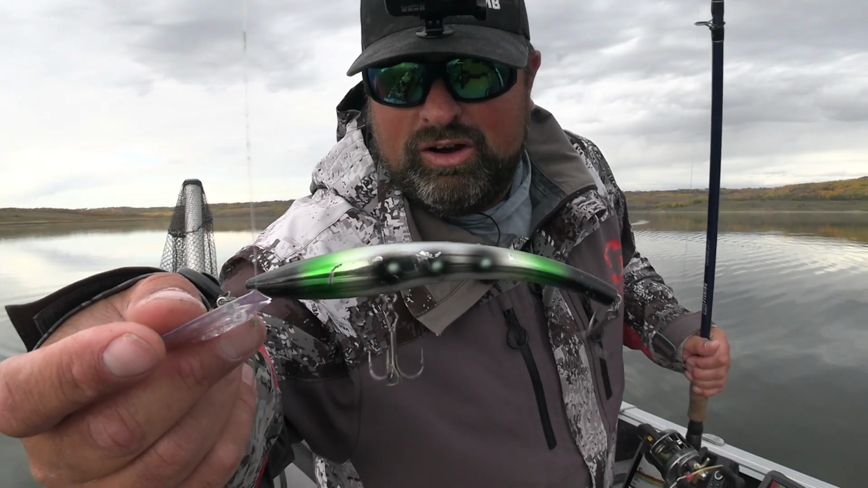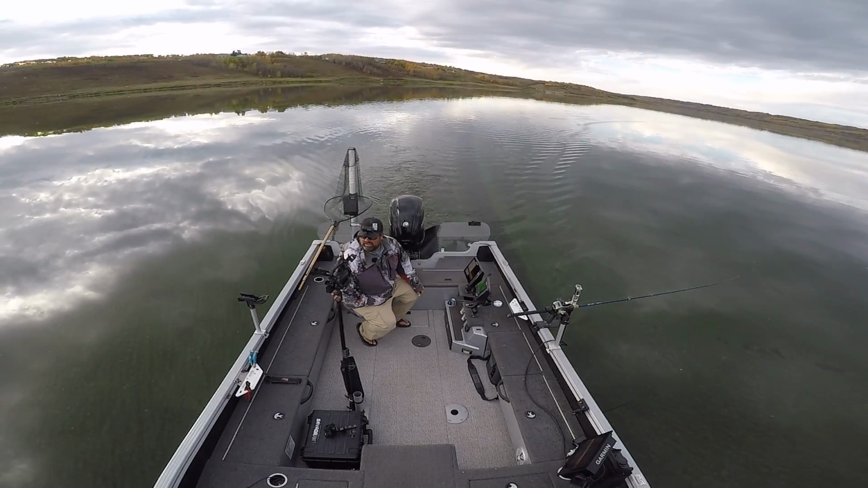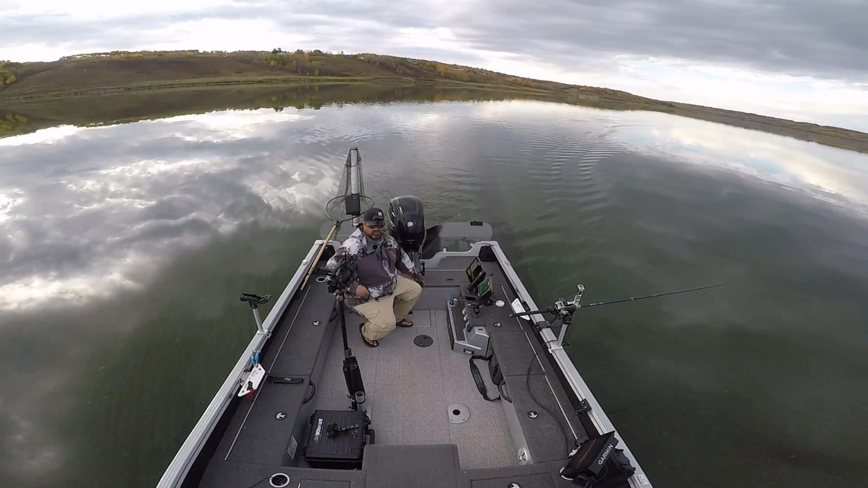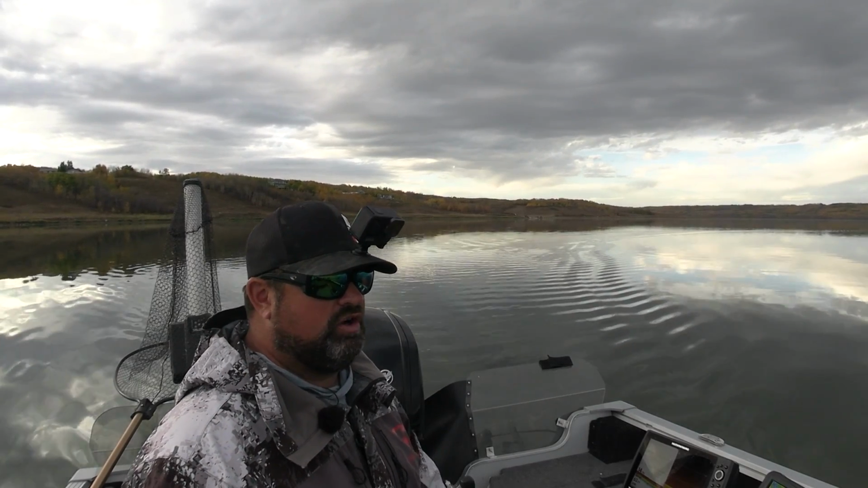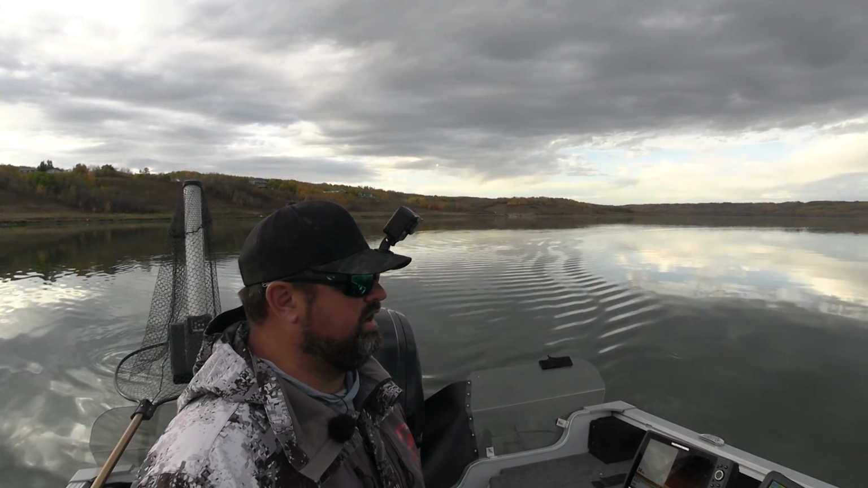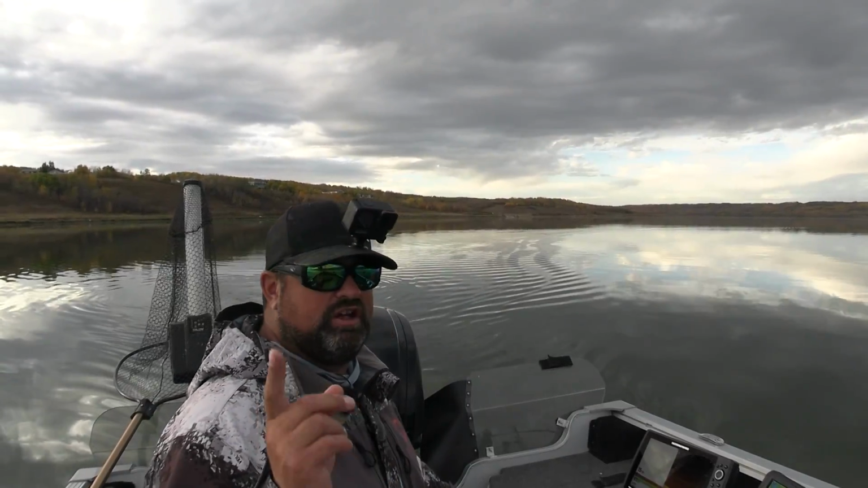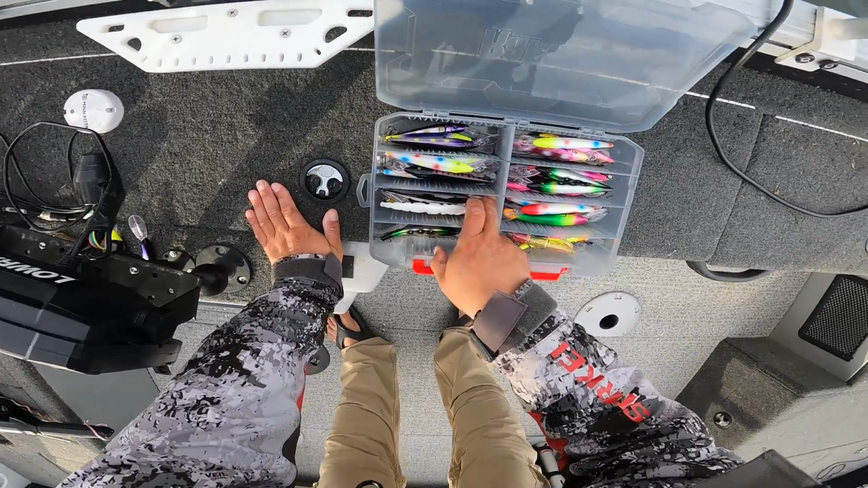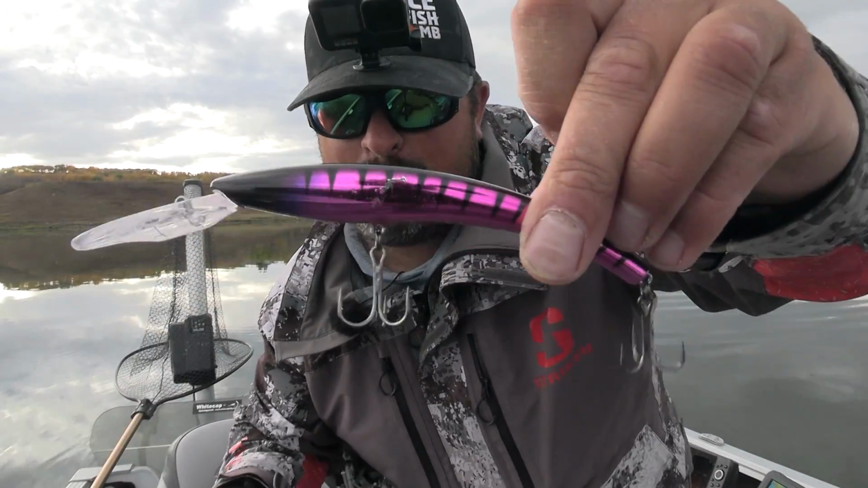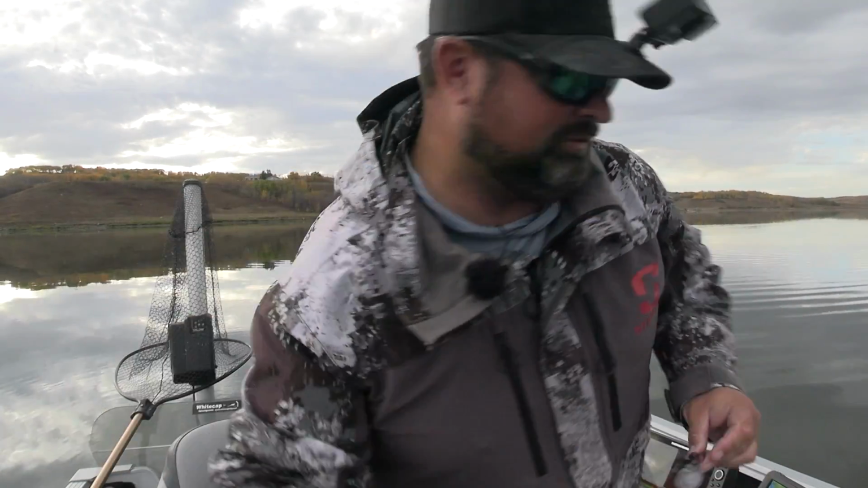This is the one we're going to go to now, a green, chrome, and black right there. I think we're going to try a different color. I'm not going to go back to the color I was using. So far that one bait's been hot, but I've hardly caught anything. I've caught one pike since I changed baits. So we're going to try a different color again. What should we try? Gold? Let's try gold with the red nose first, and then we're going to go to purple tiger. This one's been one of my favorites this year so far. But we'll try gold first.